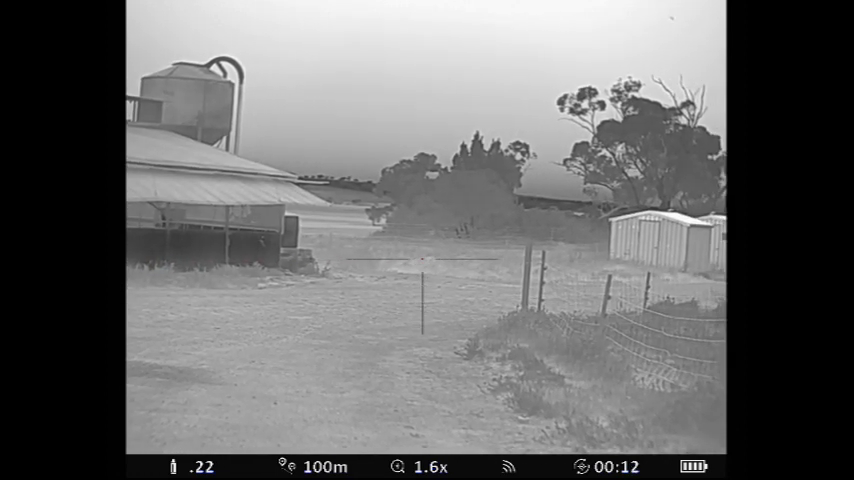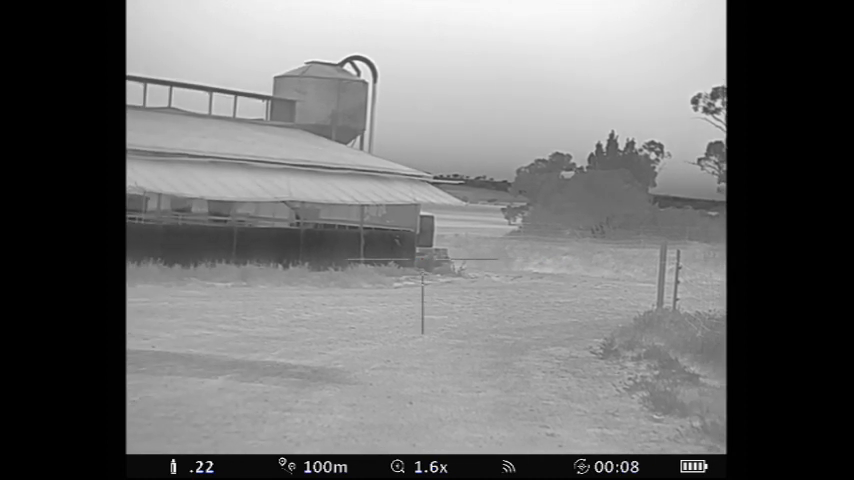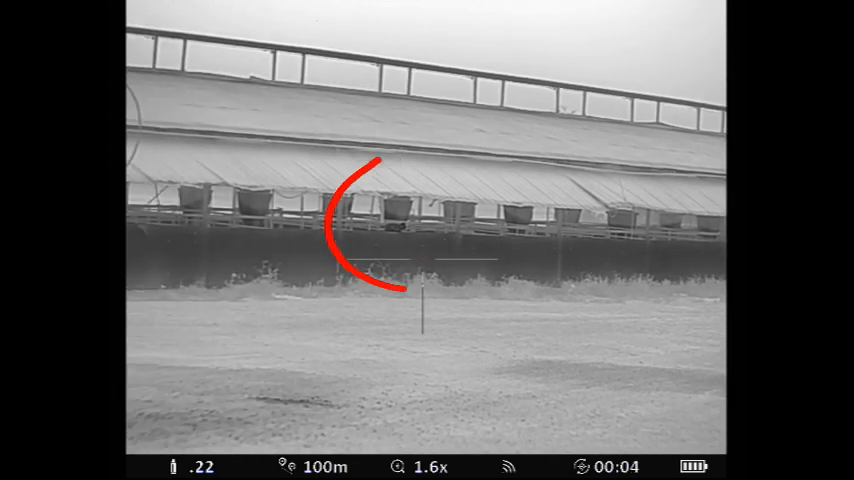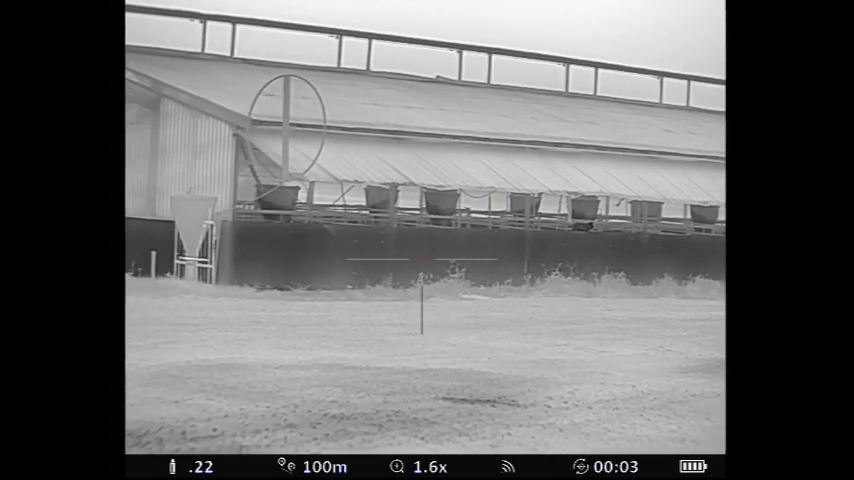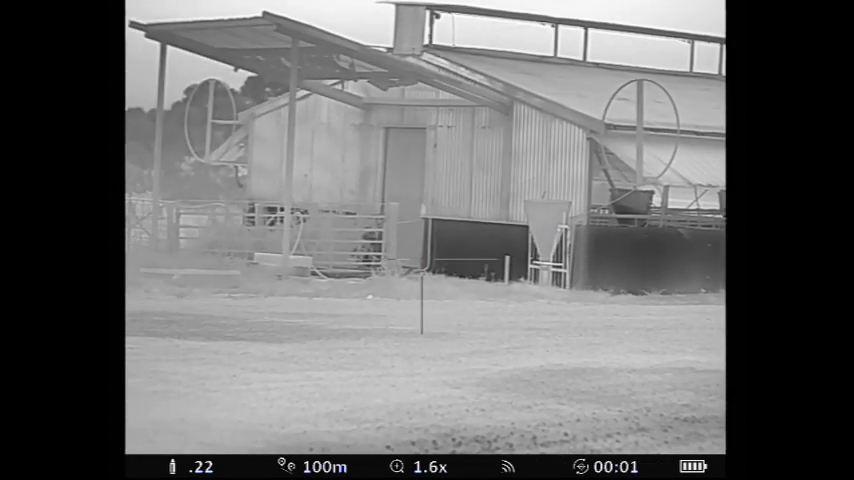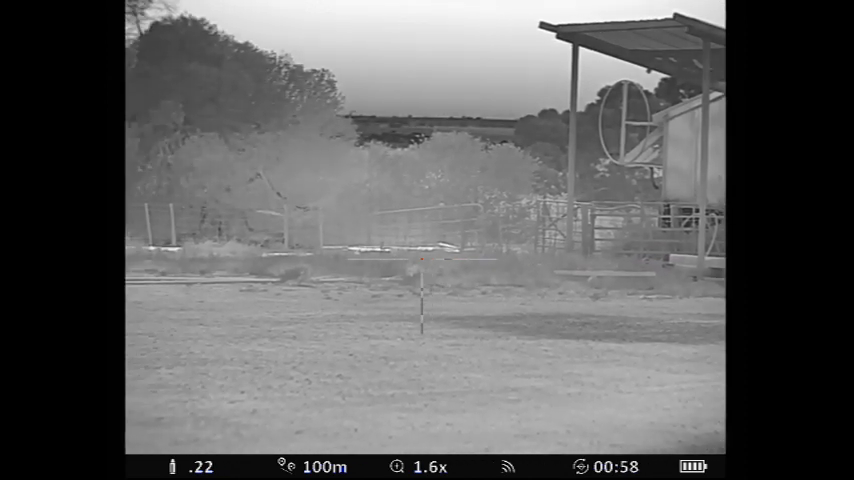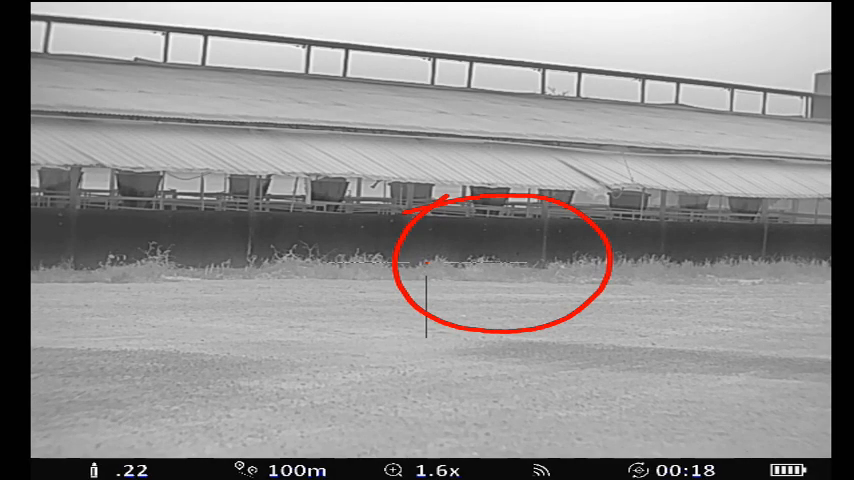Now, shooting through the thermal, I'm not sure if it was me or it's just the nature of thermal optics, it was a little bit difficult to pick out animals at distance. Now, shooting at some cats, it was hard to distinguish between the cat and the hay bales that they were sleeping in or resting in because of the heat signature or ambient heat inside these hay bales, which is probably why the cats are sleeping there, because it's nice and warm.